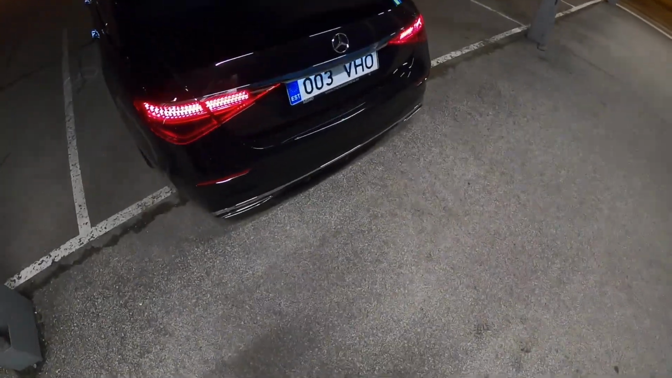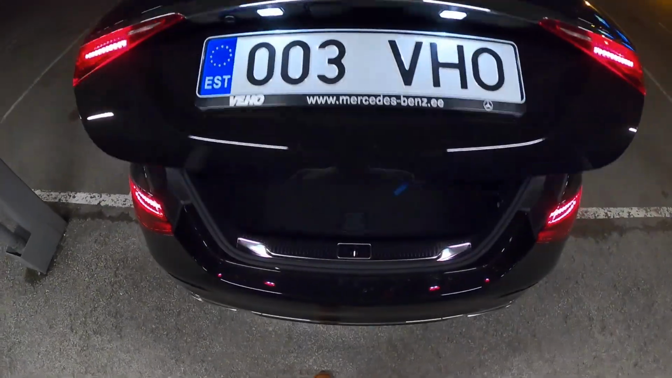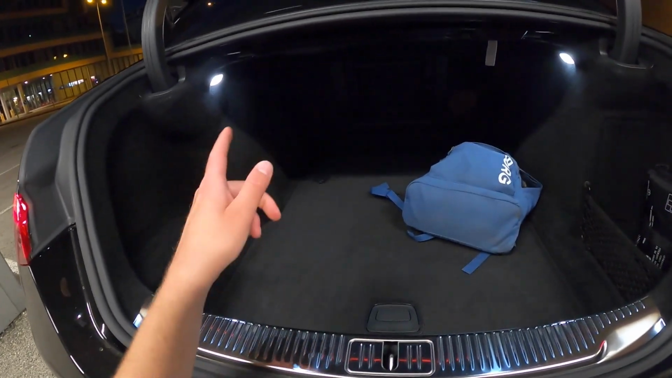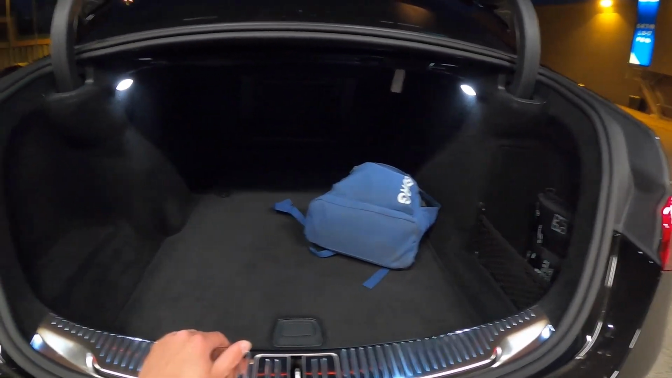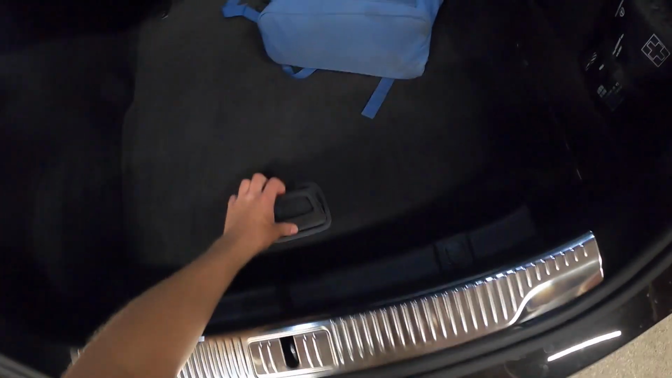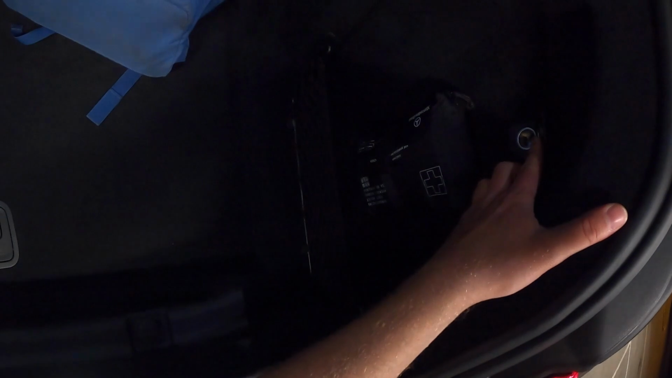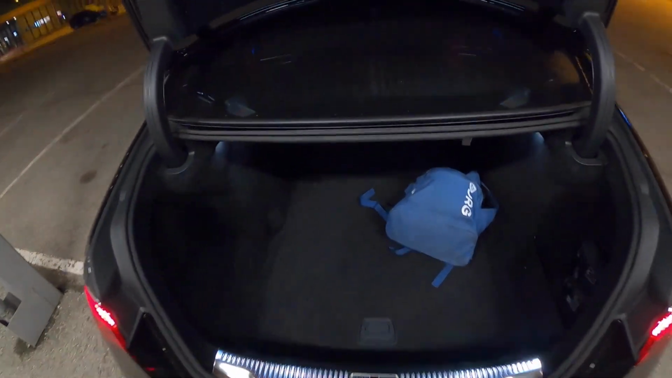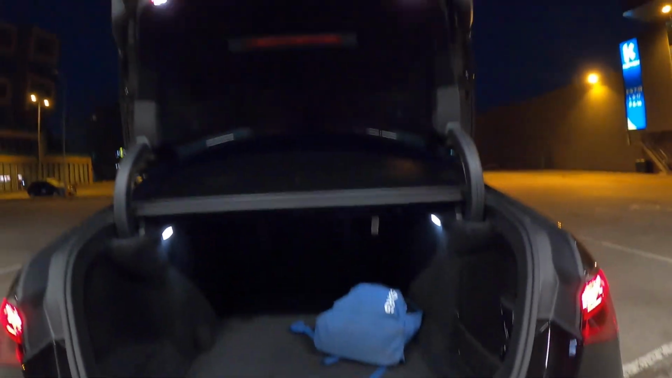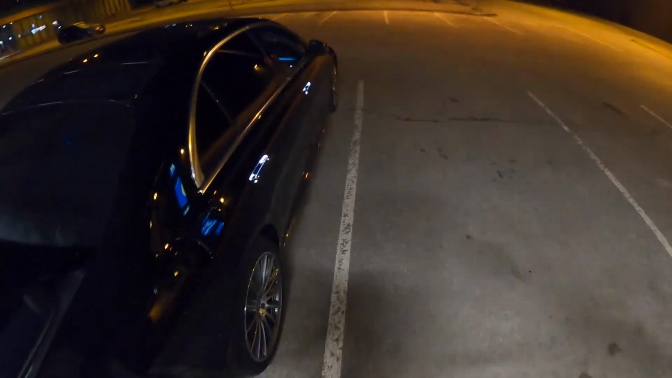Let's see if we can open the tailgate without using the hands. Oh, first time. Yeah, it's pretty consistent. Alright, we got 2 lights here. Not like the E-Class, which had only 1 light here in the middle. And we have tire repair kit and a little power outlet. Yeah, and the ski pass-through in the middle there. You cannot fold the seats down in the S-Class. Alright, let's get going.